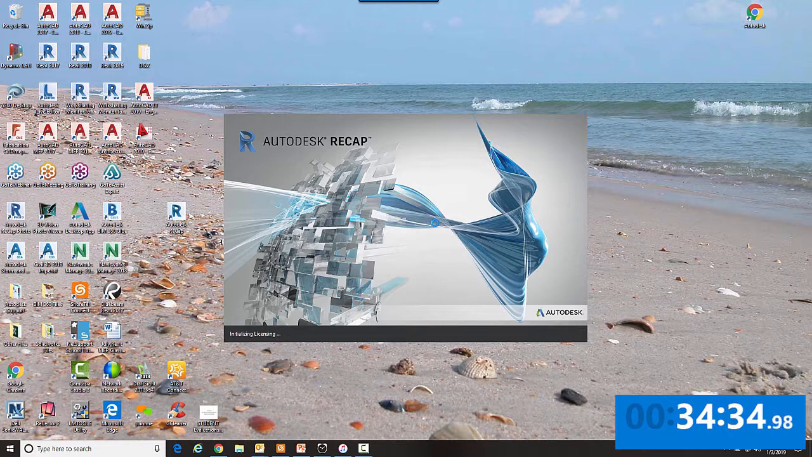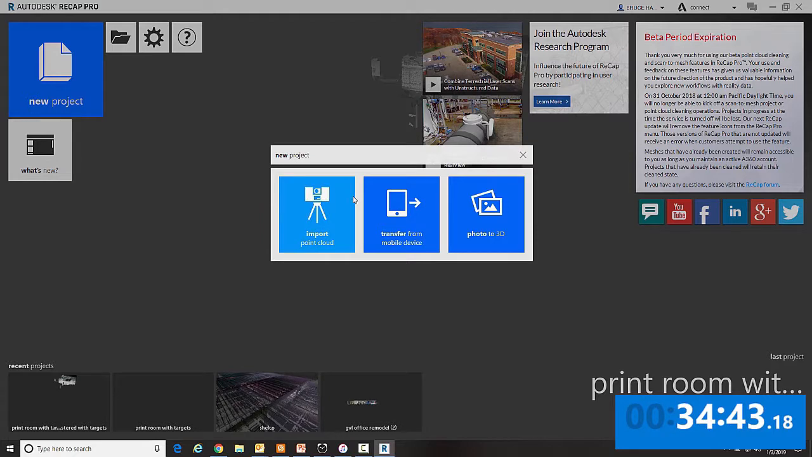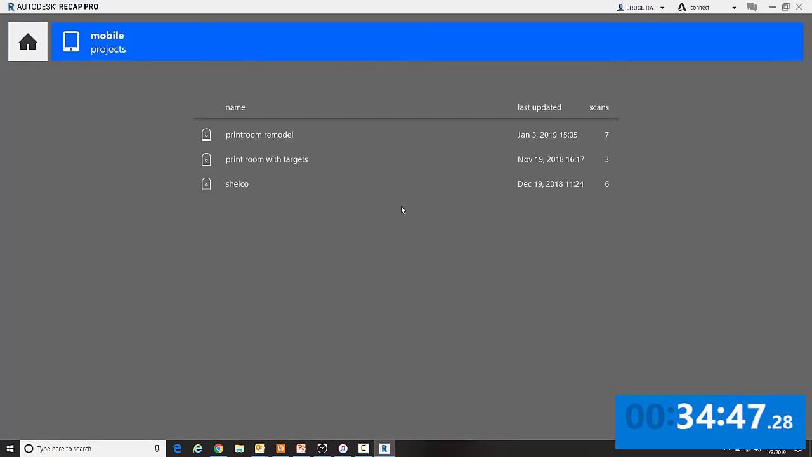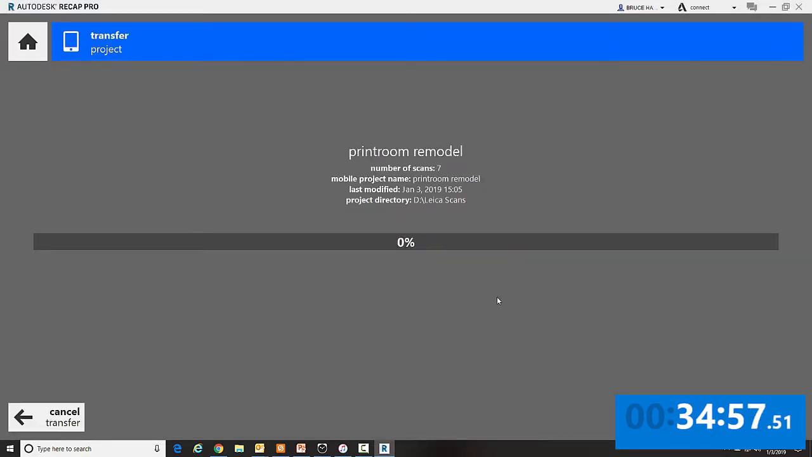Now in Recap Pro, we're going to have a transfer process that we're going to go through. So we're going to click on New Project, and we're going to transfer from mobile device. Now we'll look at whatever projects are out there, and we'll choose one and proceed.